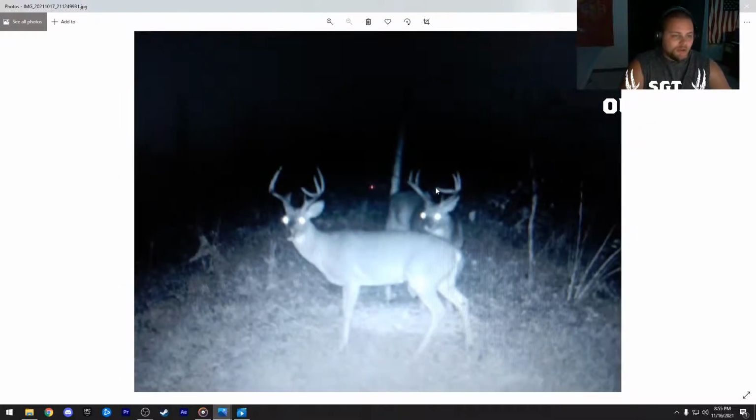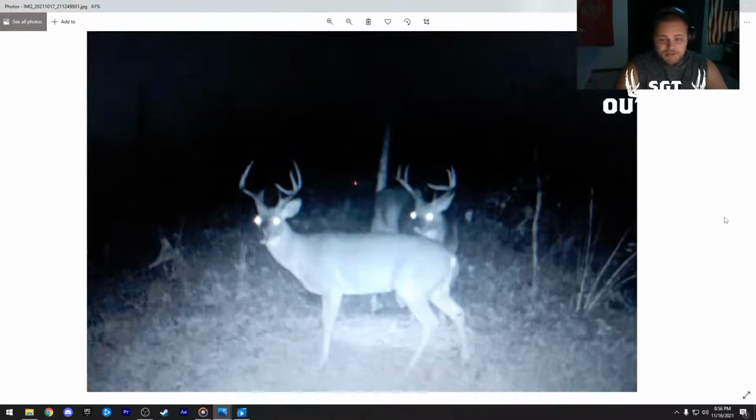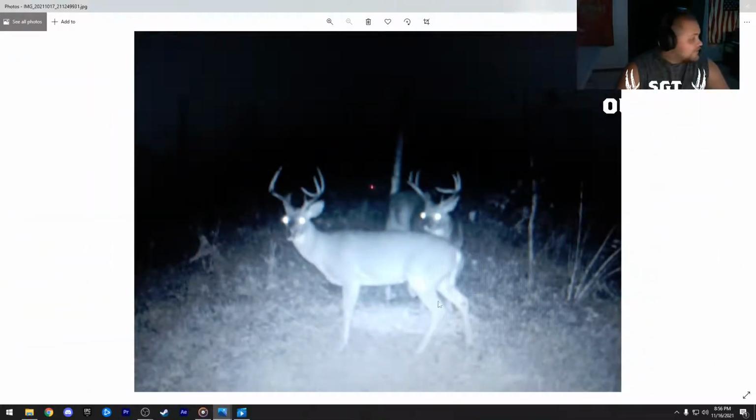And a little blurry photo for the last one. Not a video, right? No, it's not a video. Okay. Those are some good looking bucks too, man. The height. Tall antlers. Absolutely incredible. But that brings us to the last photo and video that was submitted.